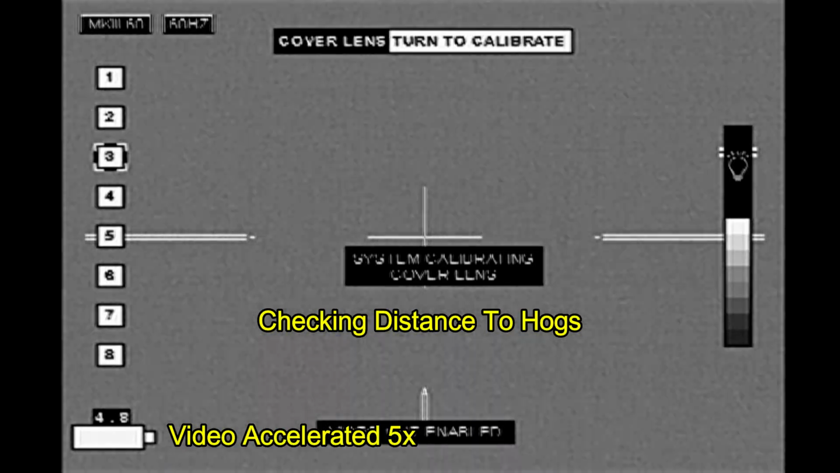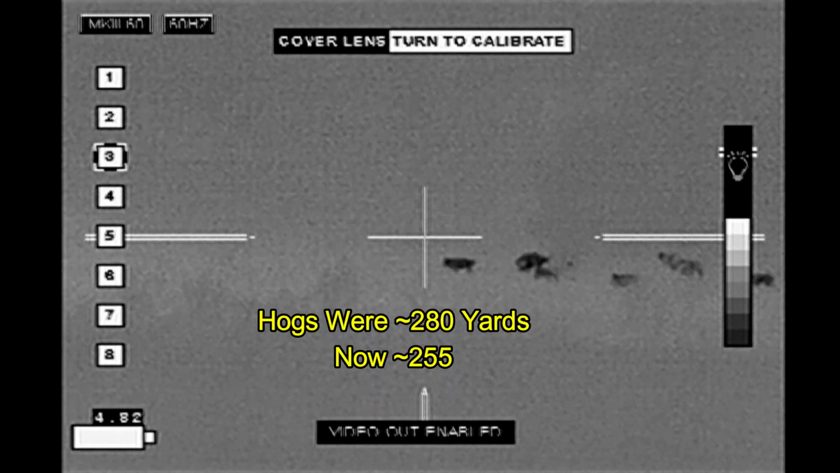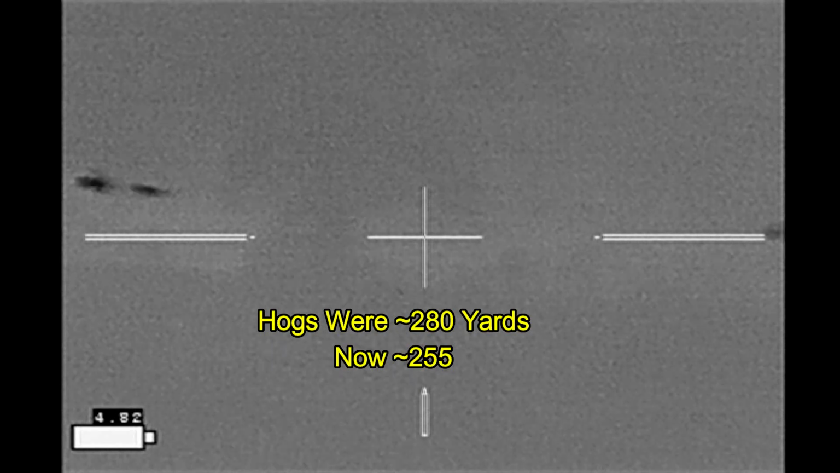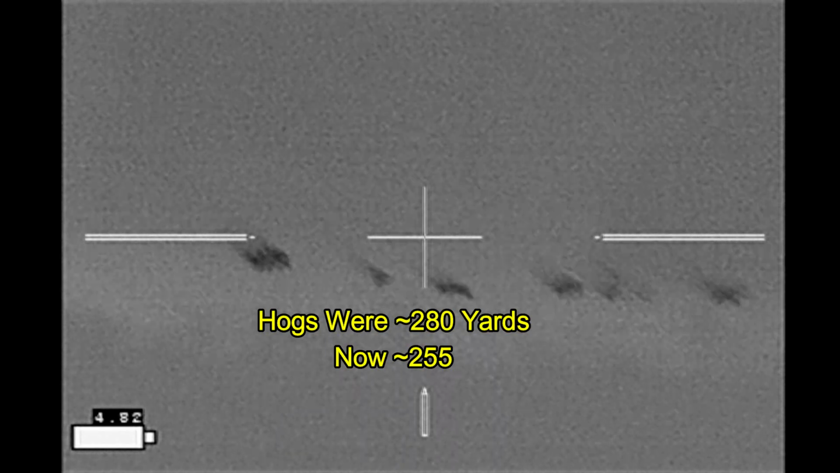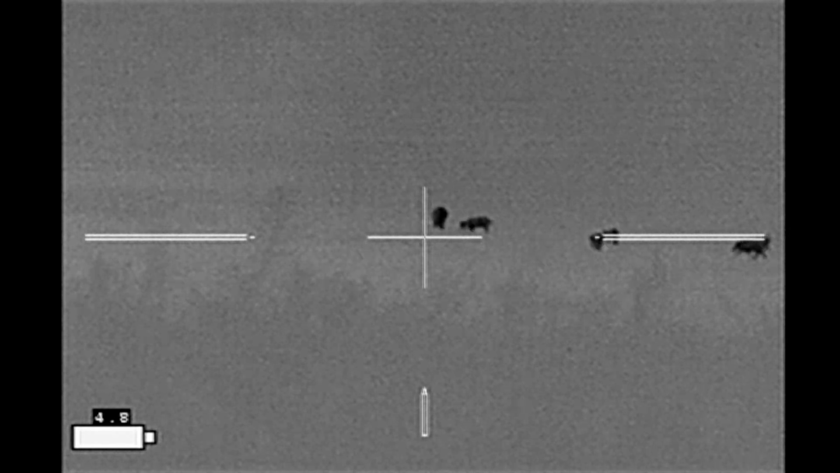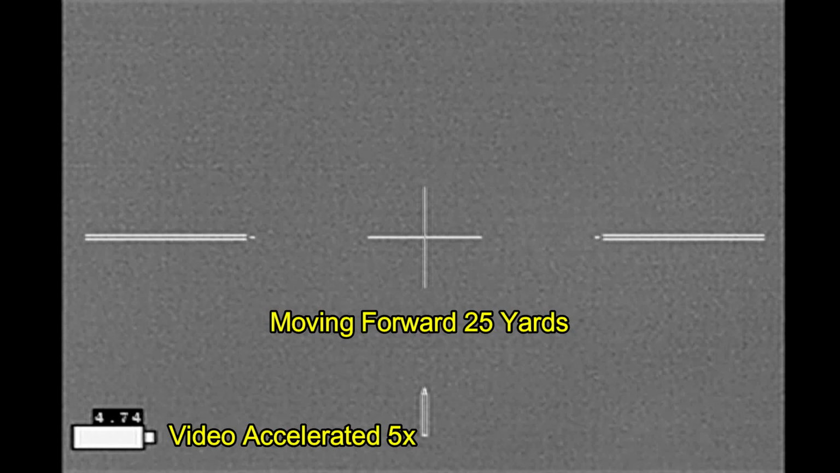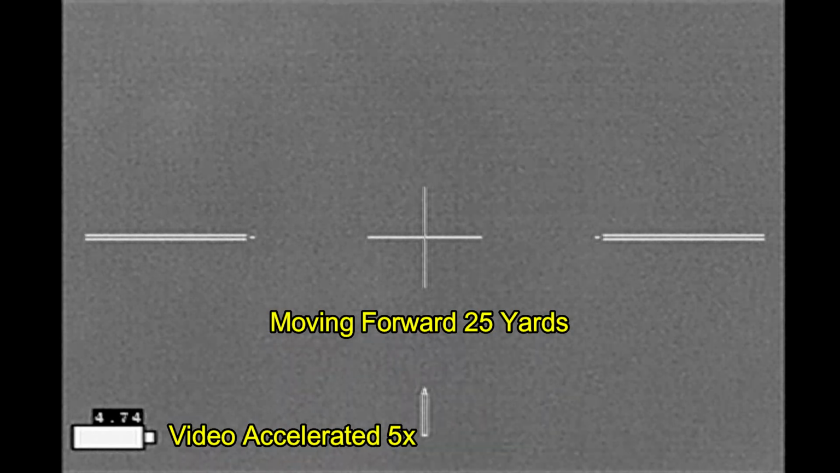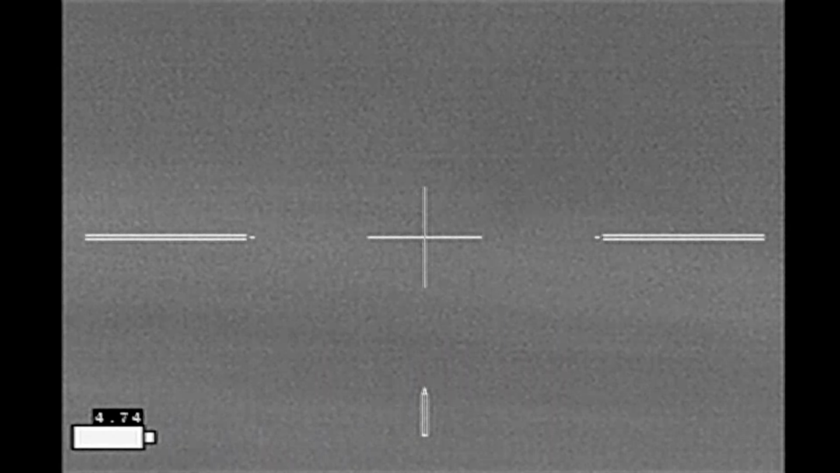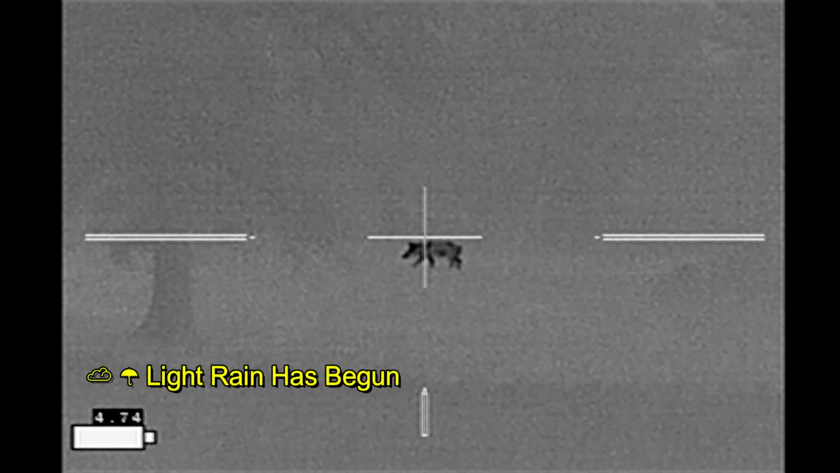Get back on the shooting sticks. They were out there at about 280 yards, and they've now moved closer to an area that's about 255 yards. And they continue to be on the move. Still not a shot that I want to take. I'd like to be a little bit closer. So I try advancing partway down the hill, but not too far. And in that short amount of time, the sounder has disappeared, save for this one trailing boar.